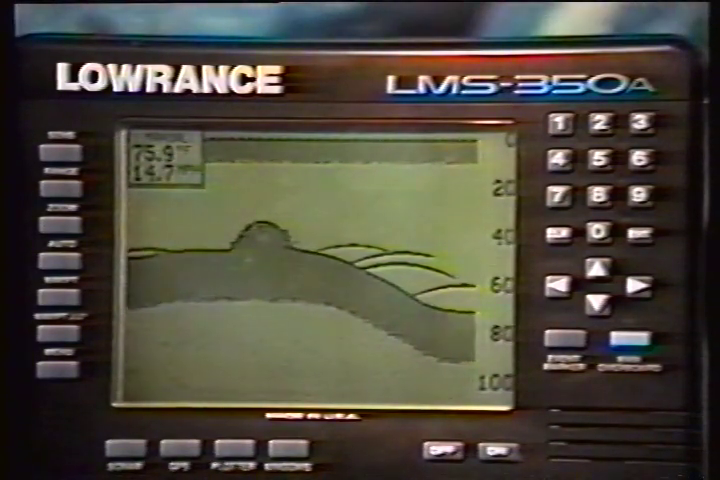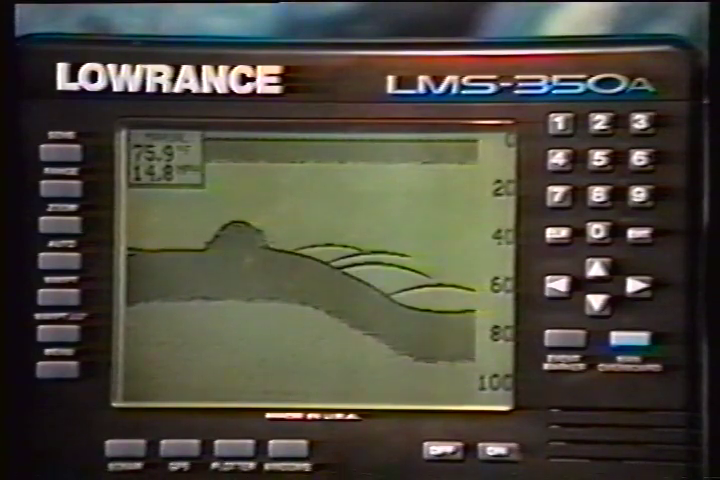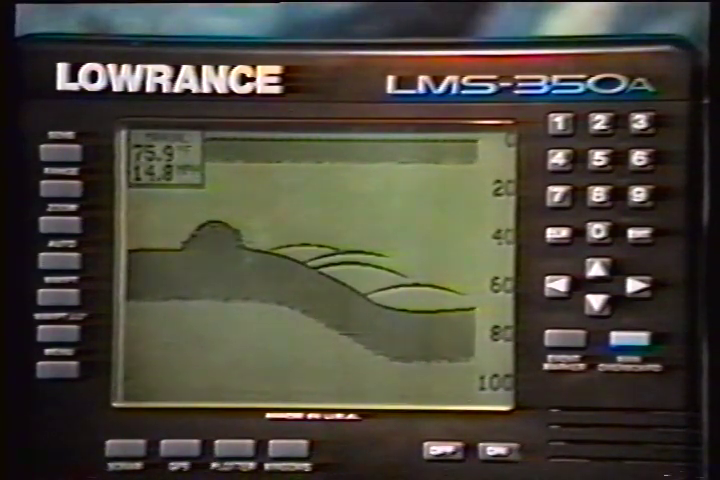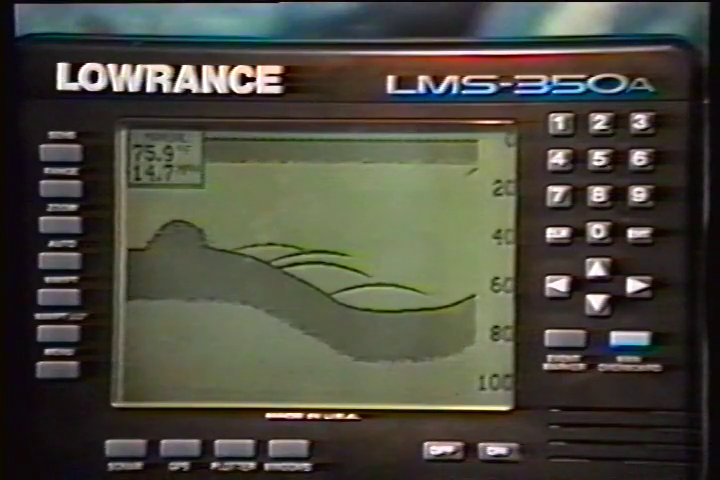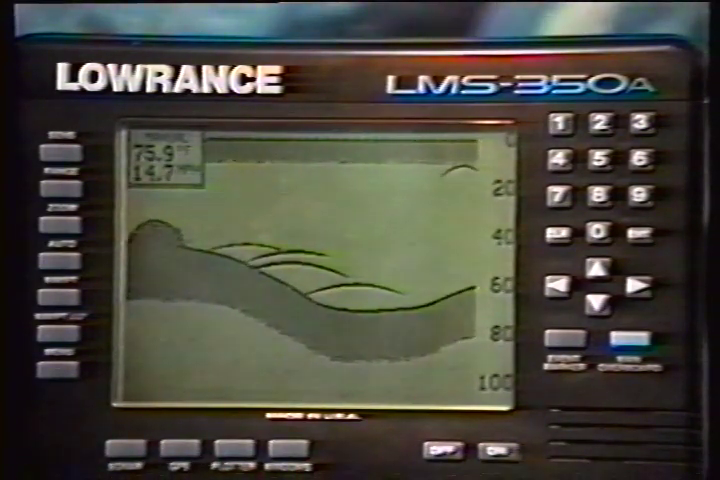The maximum depth that SCC will affect is 75% of the selected depth range. There are 3 levels of SCC available on the LMS 350A: low, medium, and high. When it's turned on for the first time, the SCC level is low.